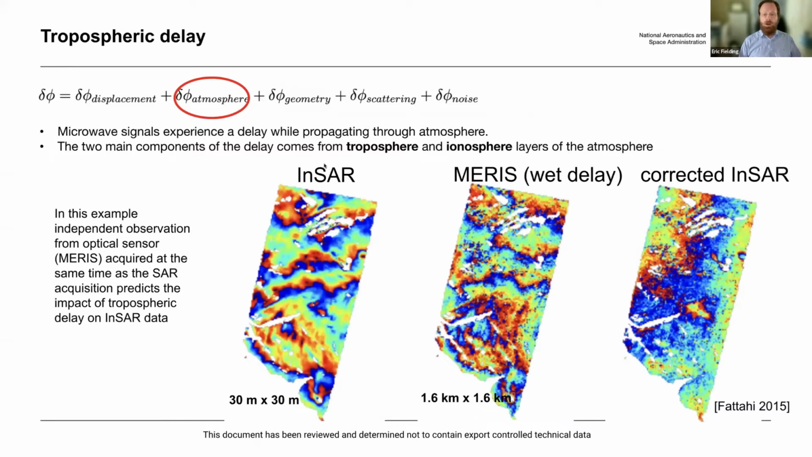So then there's the atmosphere. This is an example from one of Haresh's older papers showing data from the ENVISAT satellite. In the ENVISAT satellite, they actually had both the radar and an optical instrument called MERIS that included infrared wavelengths that actually measured the water vapor in the atmosphere.